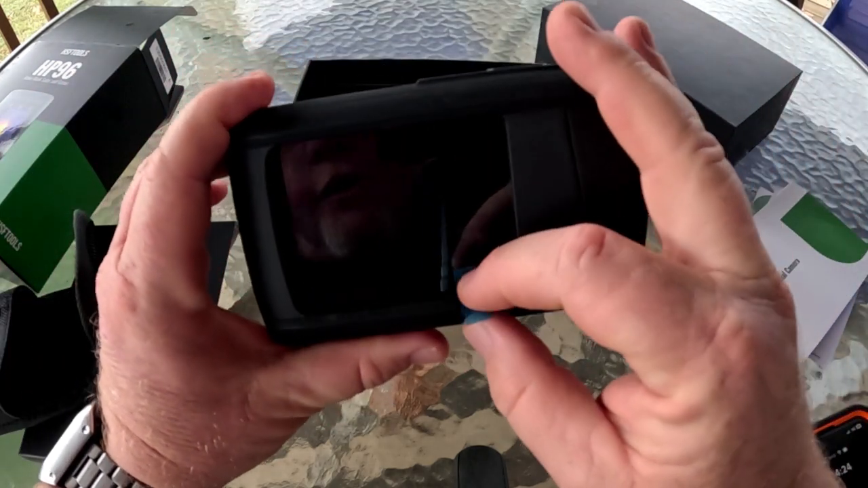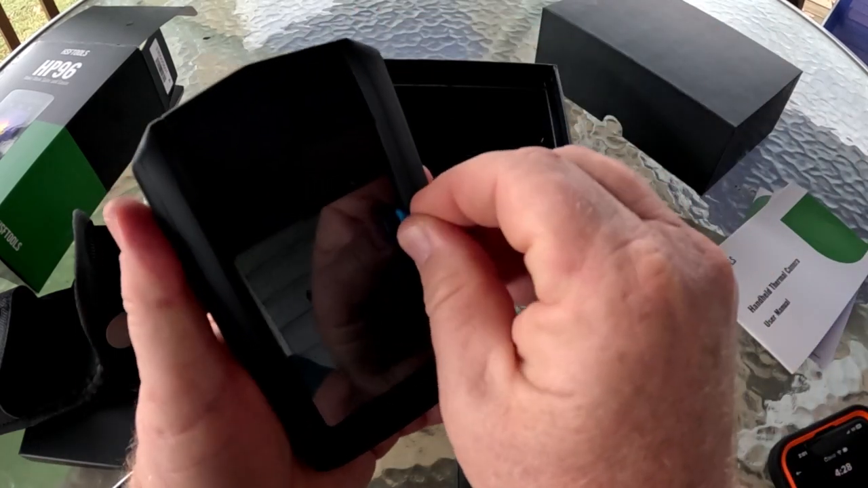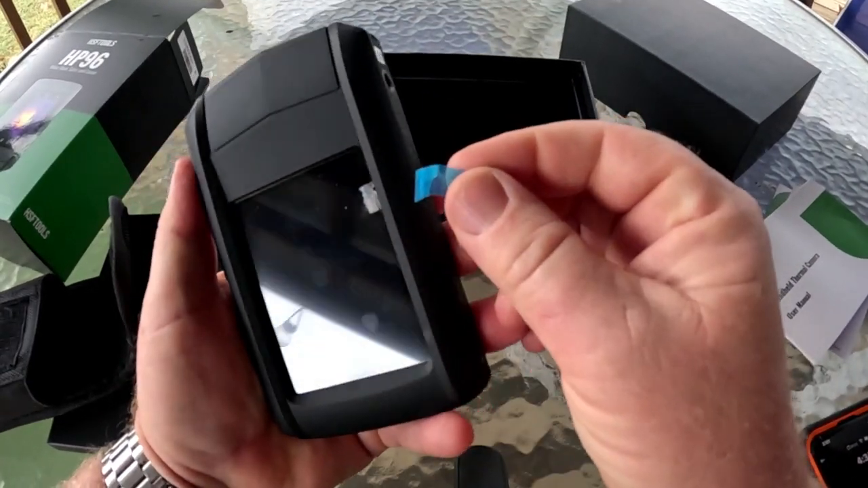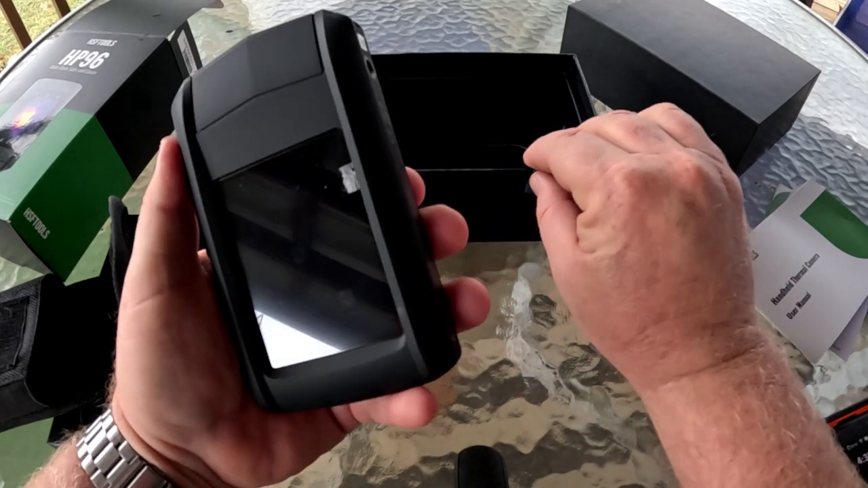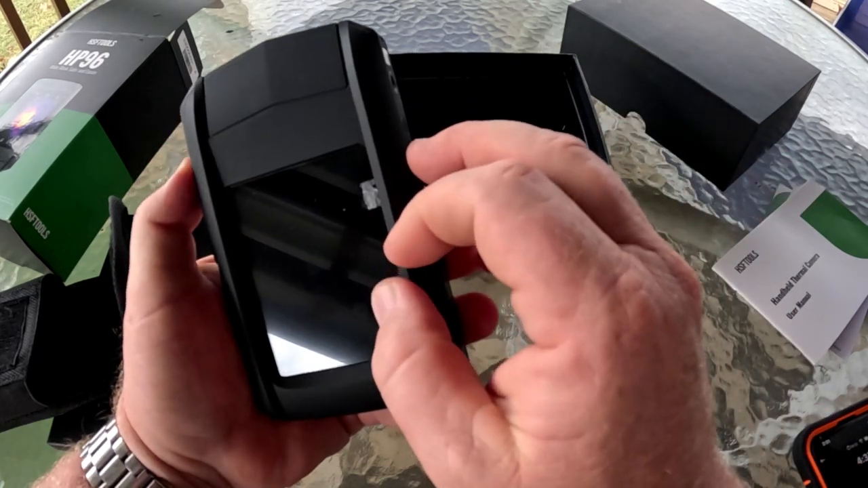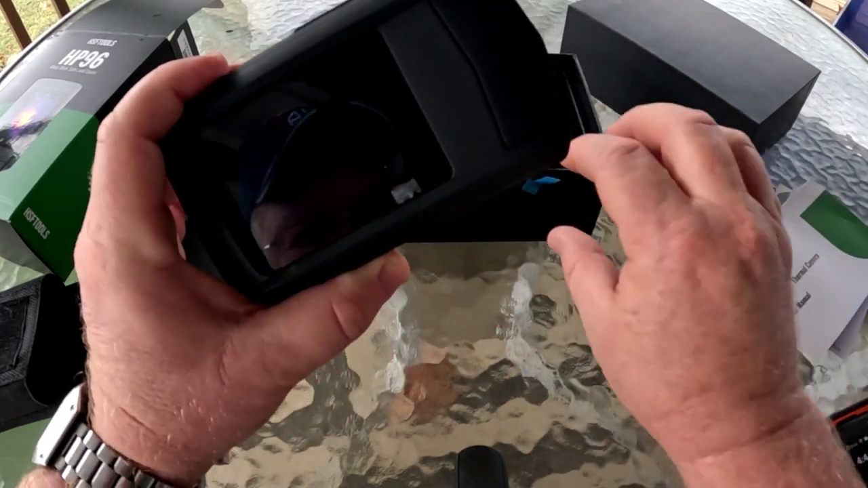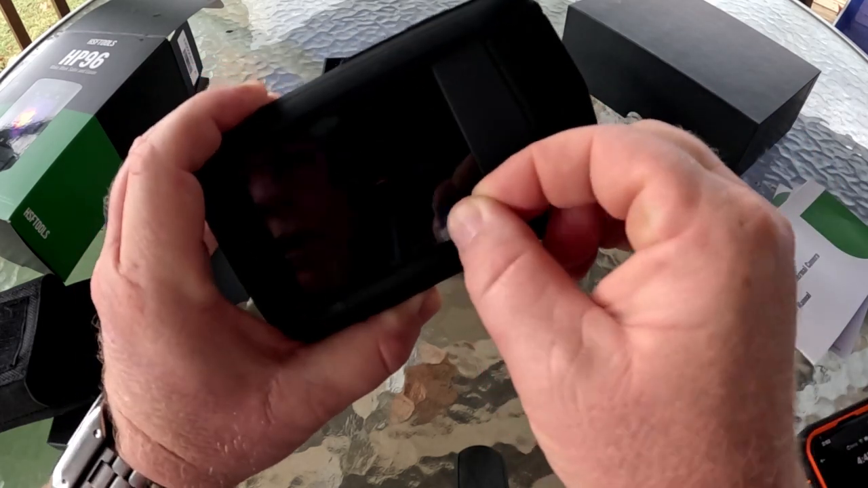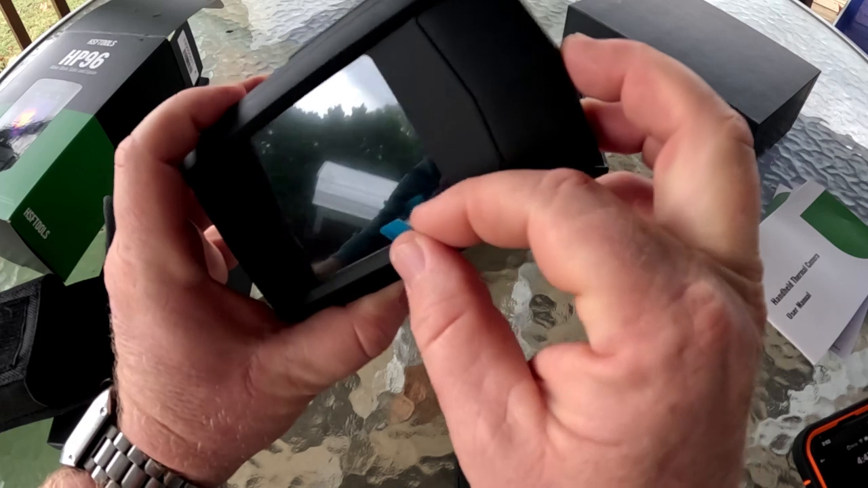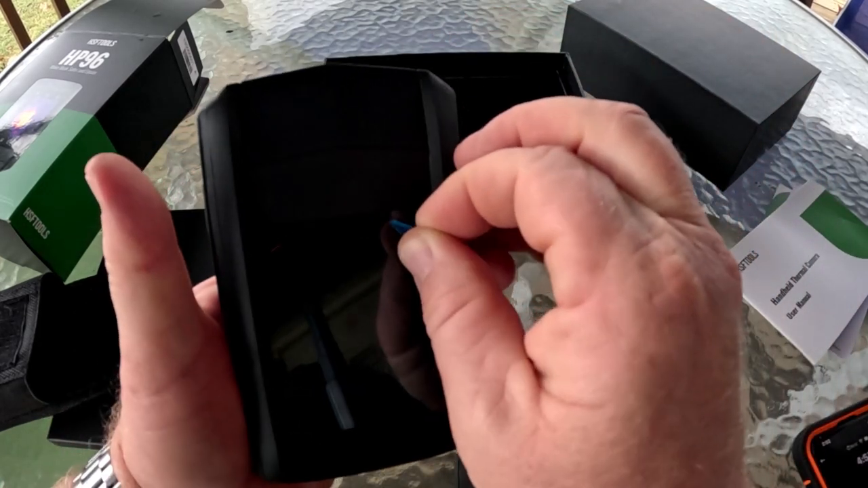And of course it has the screen protector on it, and let's see how easy this thing. Oh, I guess, is that permanent? Does it come off? I don't know. Guess that's something I'll have to clean off. I thought that was going to be a tab that when you, yeah, you can see the bubble coming up right there. So it has some type of a screen protector on it.